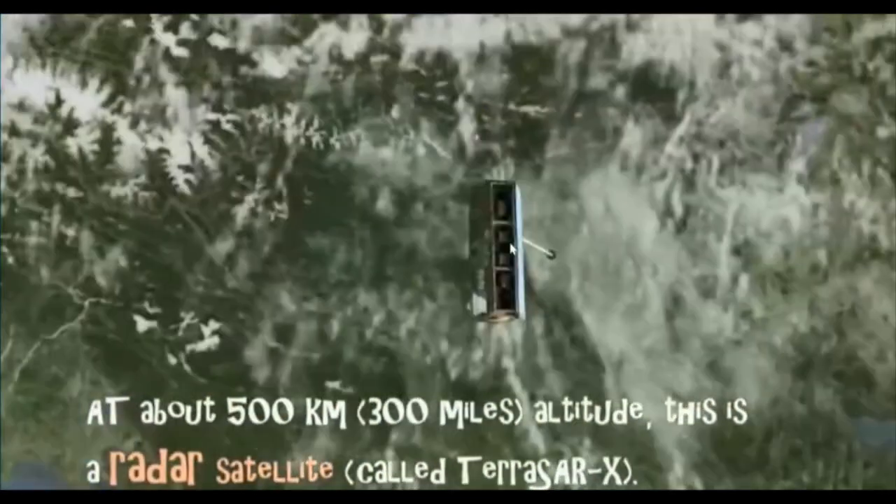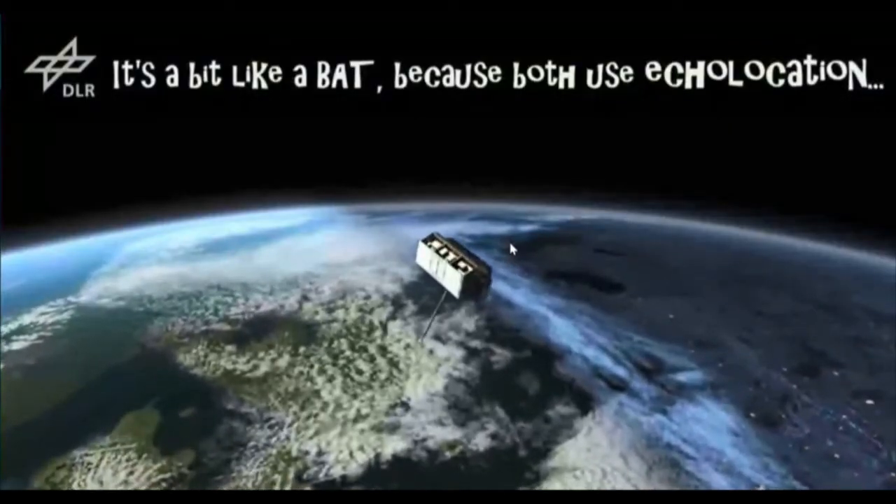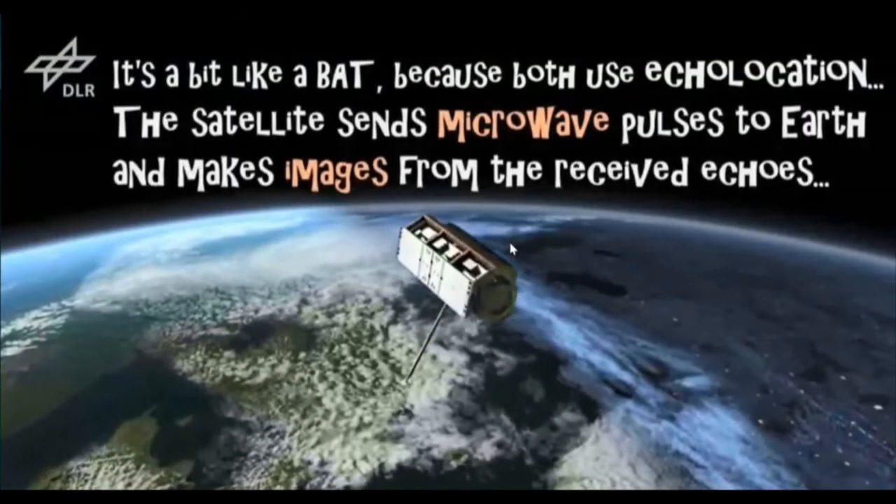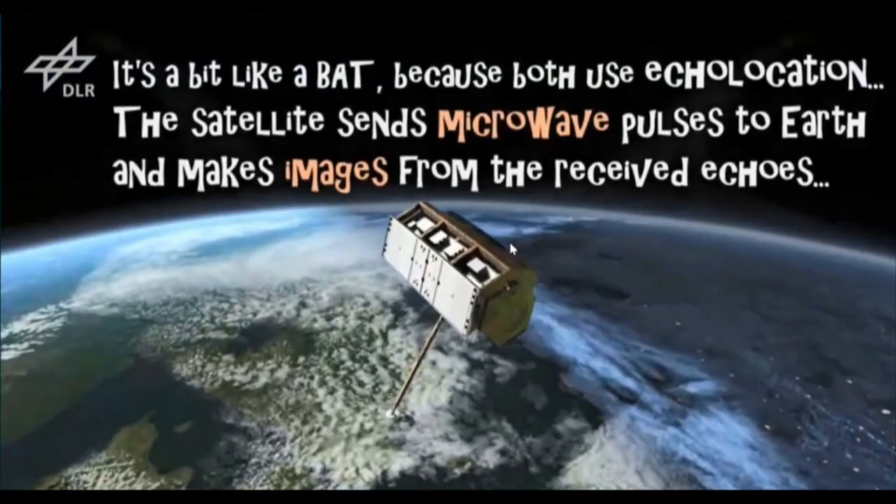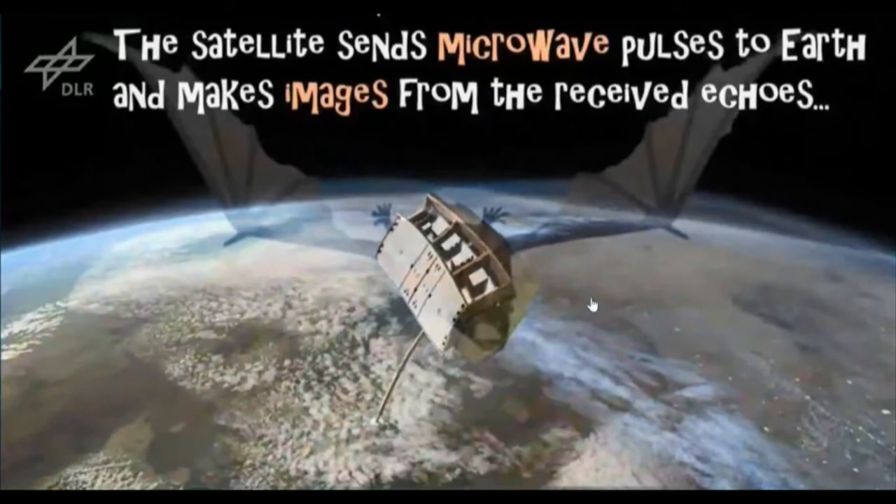At about 500 kilometers, TerraSAR-X was placed. And this radar remote sensing can be understood better if we consider a bat.